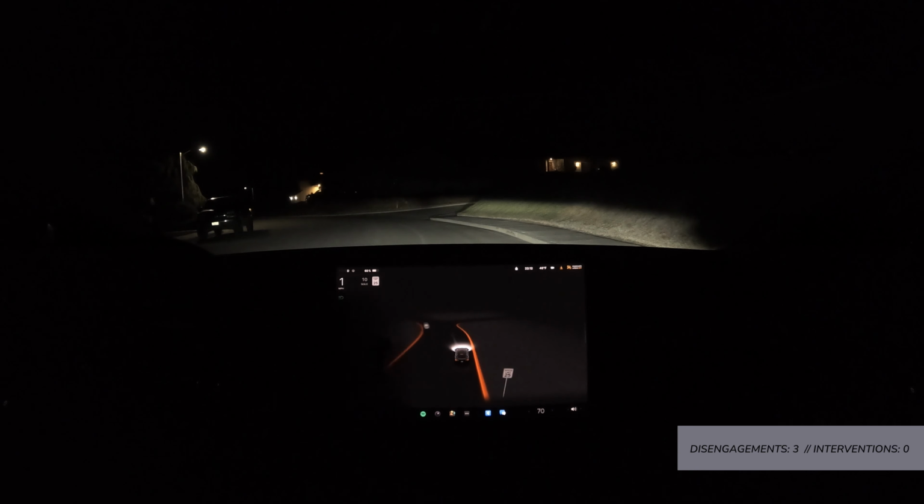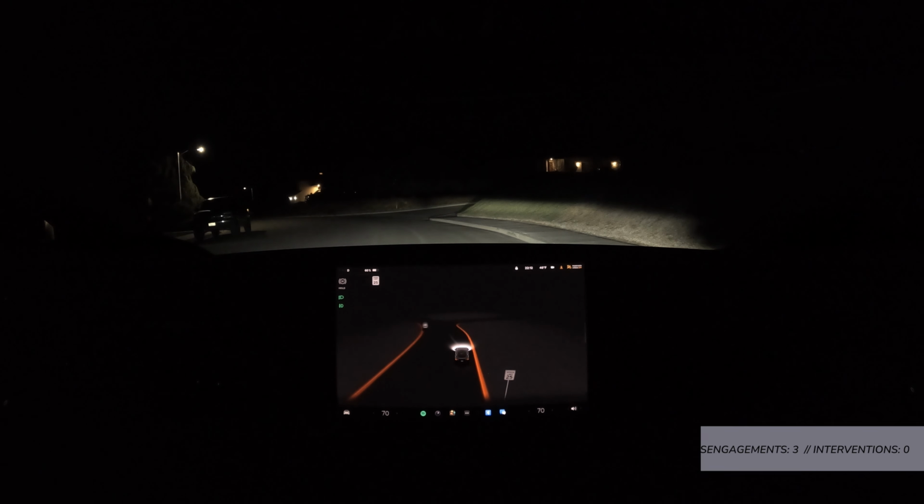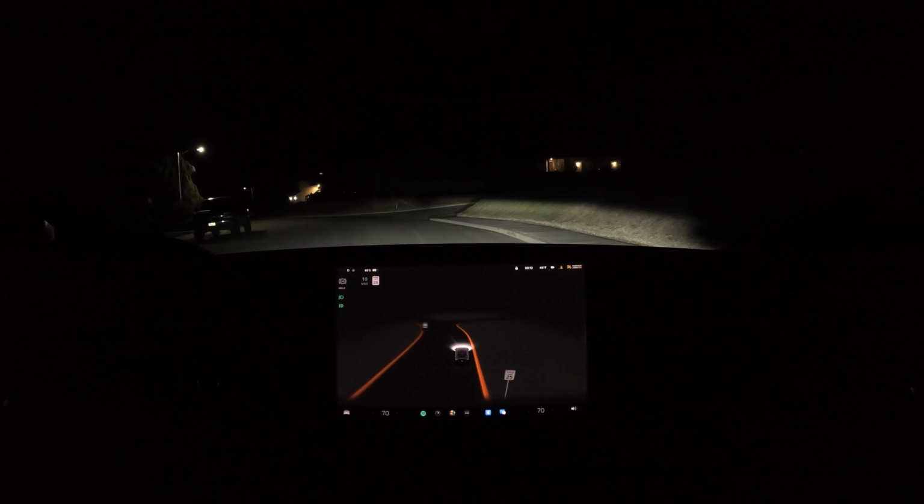I will do another drive during the day, so we've got another day drive as well. But I was really excited to get out and do this. The updates have been very strange as far as how they're rolling out. Most of the folks in the beta program were left in the 10.10.2 like I was. Between Teslafi and TeslaScope you get a decent picture.